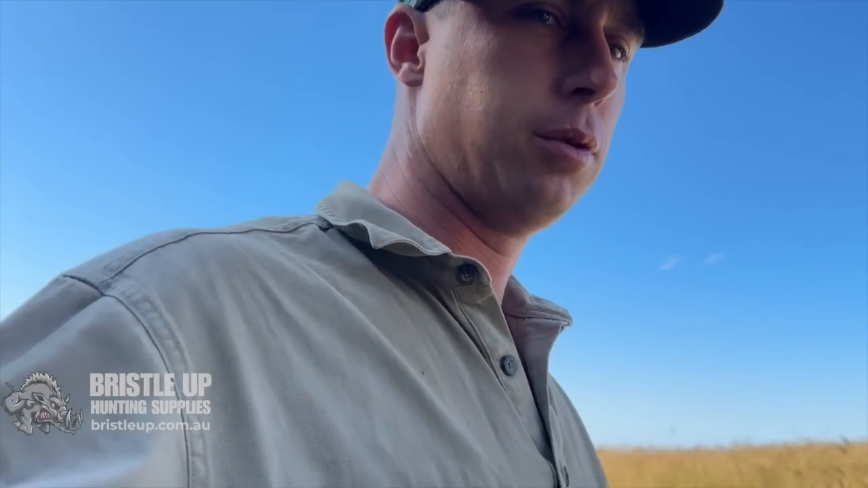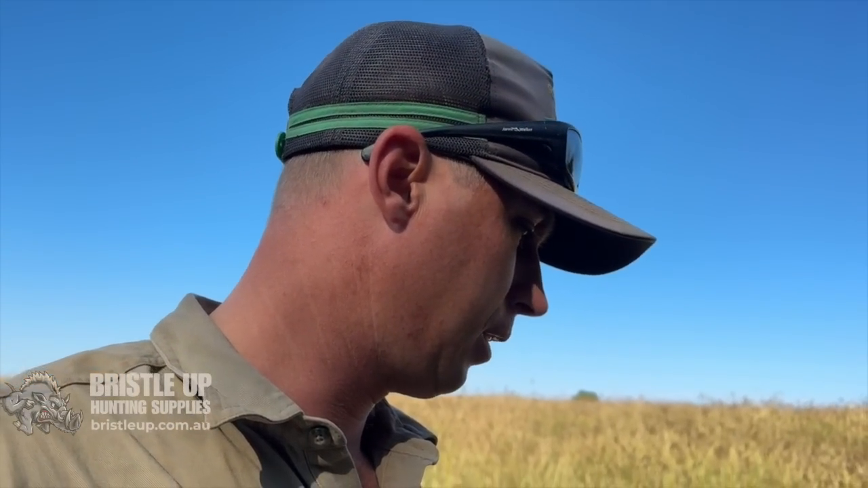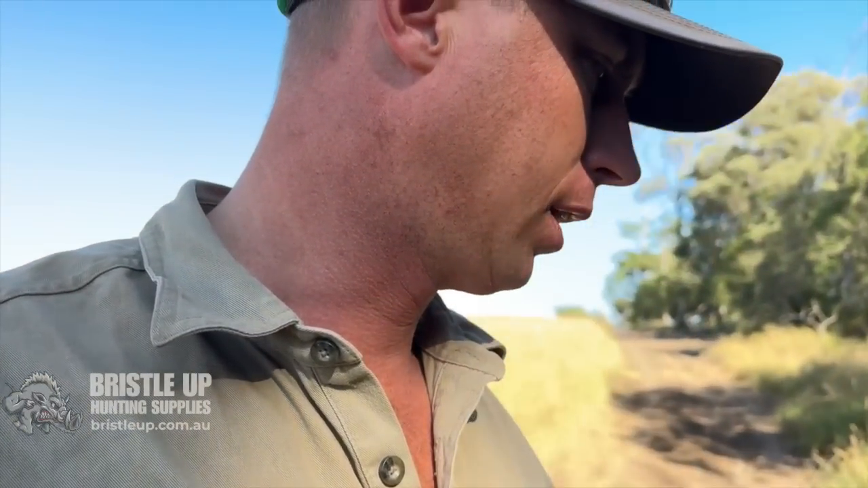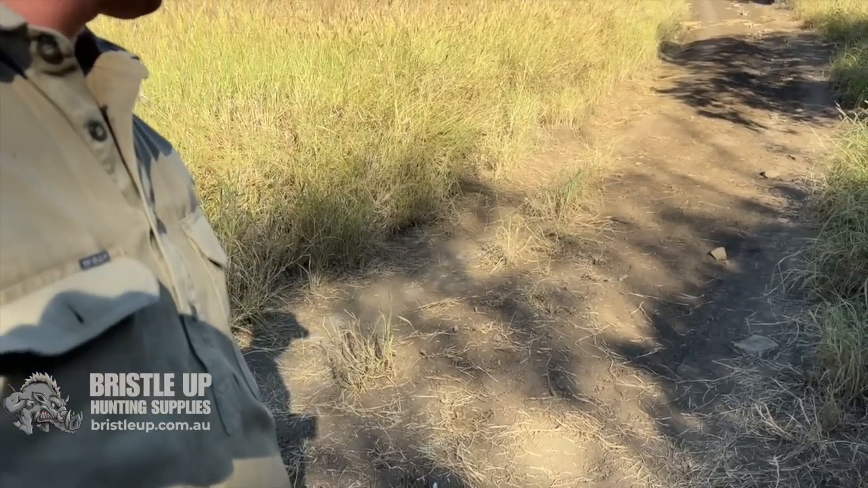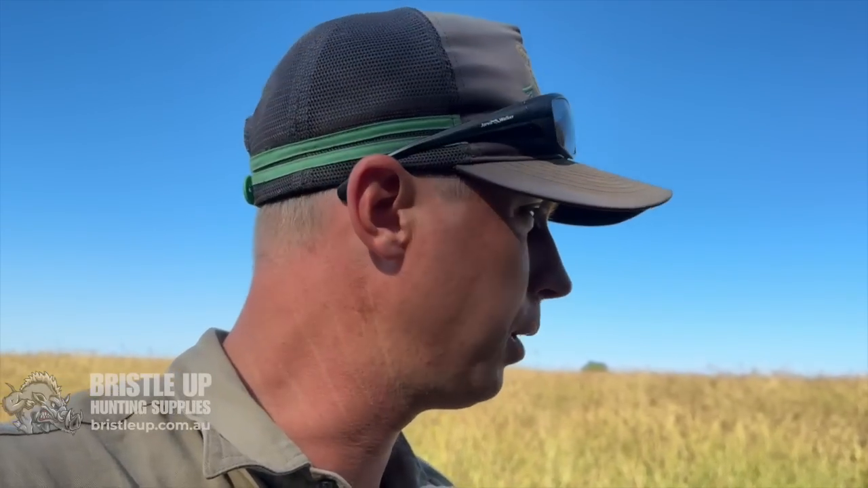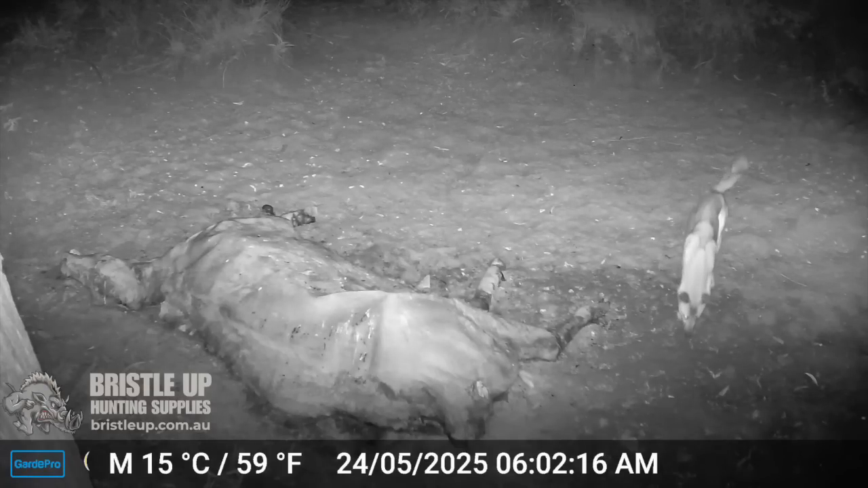Checking the traps again this morning. It's been, what, a month? Yeah, it'll be a month tomorrow since I set these traps and ended up with six dogs, two foxes and a cat, mostly just here. There was one dog back this other way over here. But anyway, the cattle have set this trap off in the middle of the track, so I'm going to pull it up. And there's been no dogs along here lately. There were three on the camera way down the middle of the place last night.